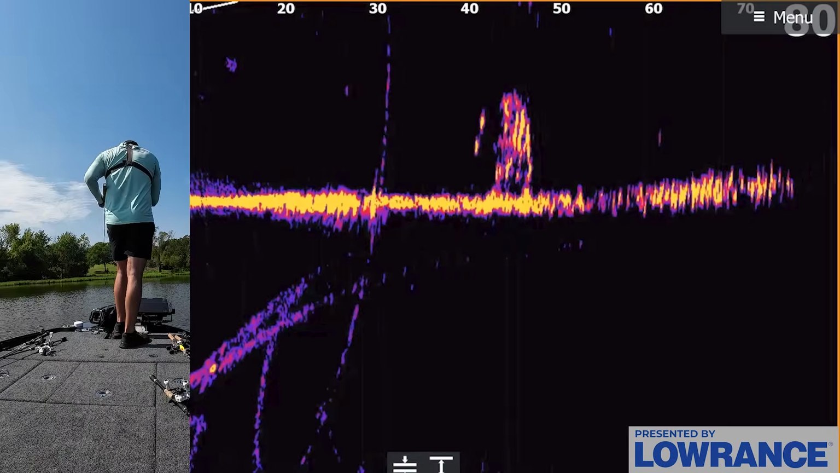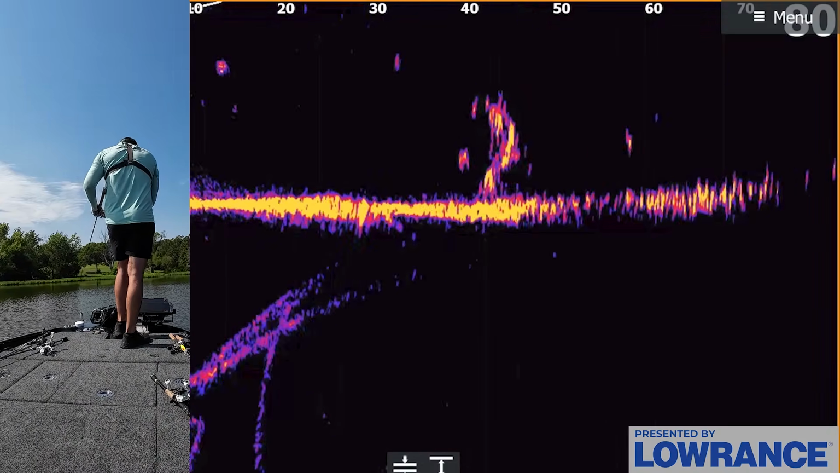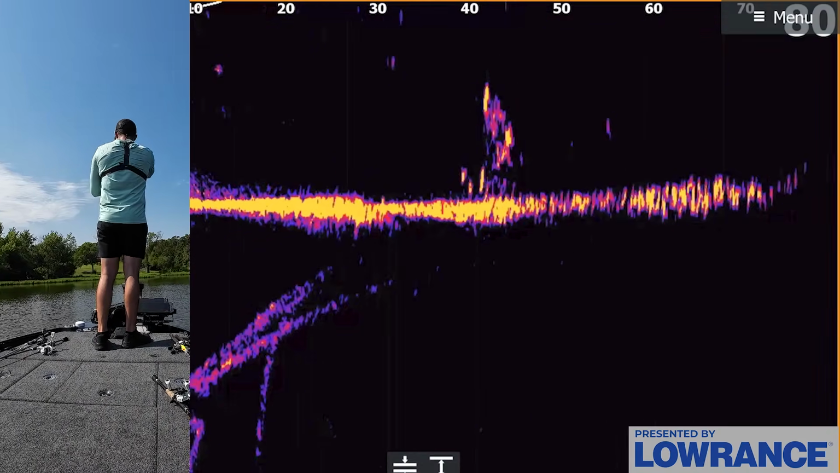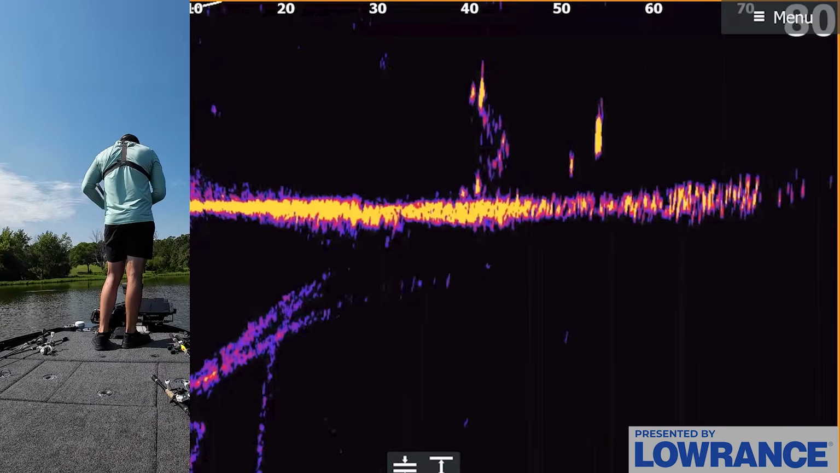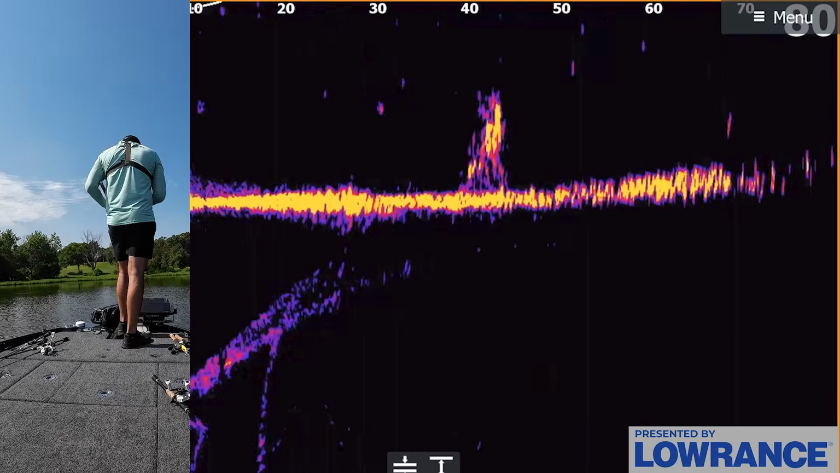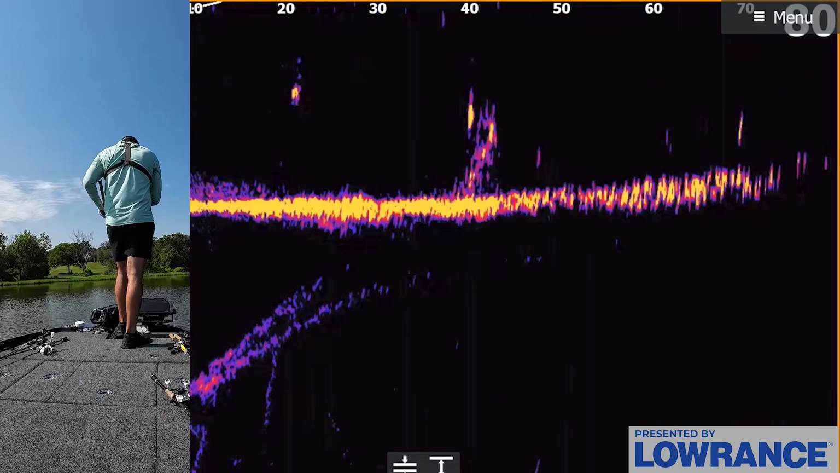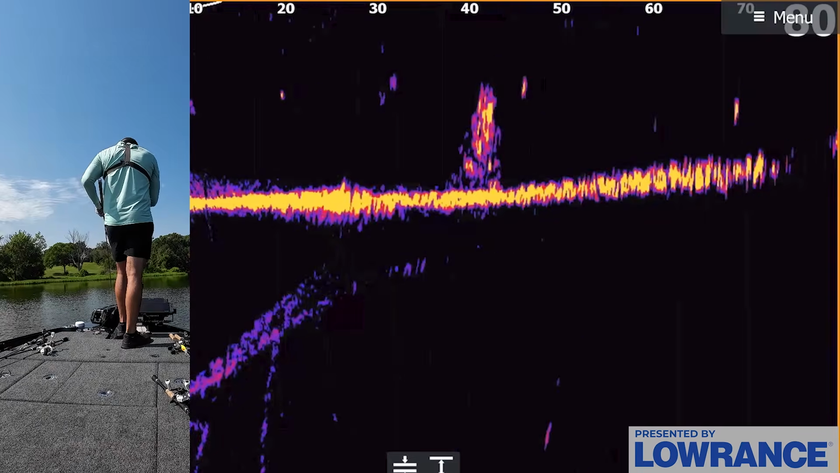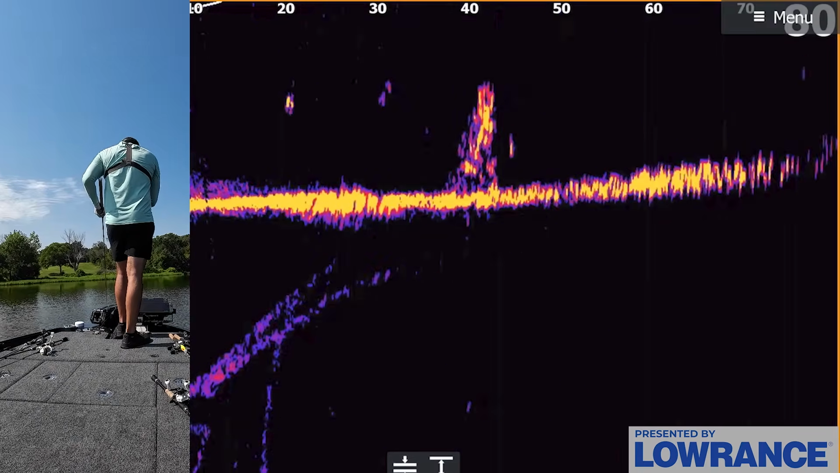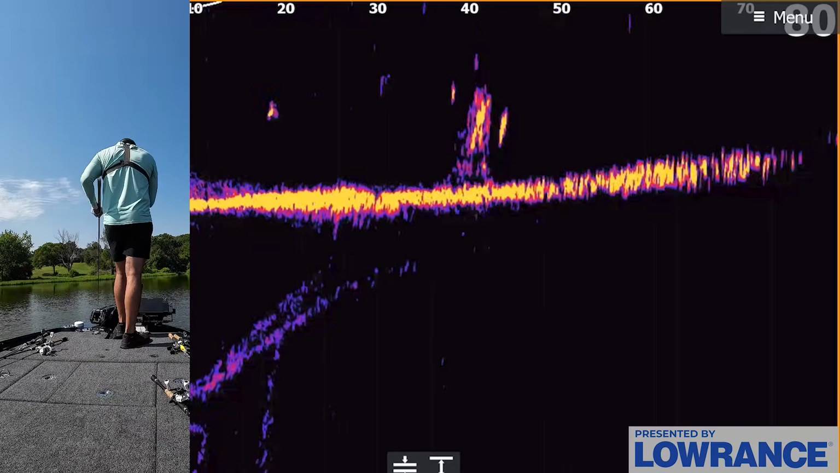And this color palette right now, color palette 9, what it does is it makes the brush get a little bit faded. And apologies on the colors, I'm colorblind, so I don't know what colors are showing up on the screen here, but to me, it looks like it's kind of like a blue and yellow. And so the brush is more of a blue color. And then the bass are gonna pop as this yellow color. And it's gonna allow you to really see these fish in and around the brush.